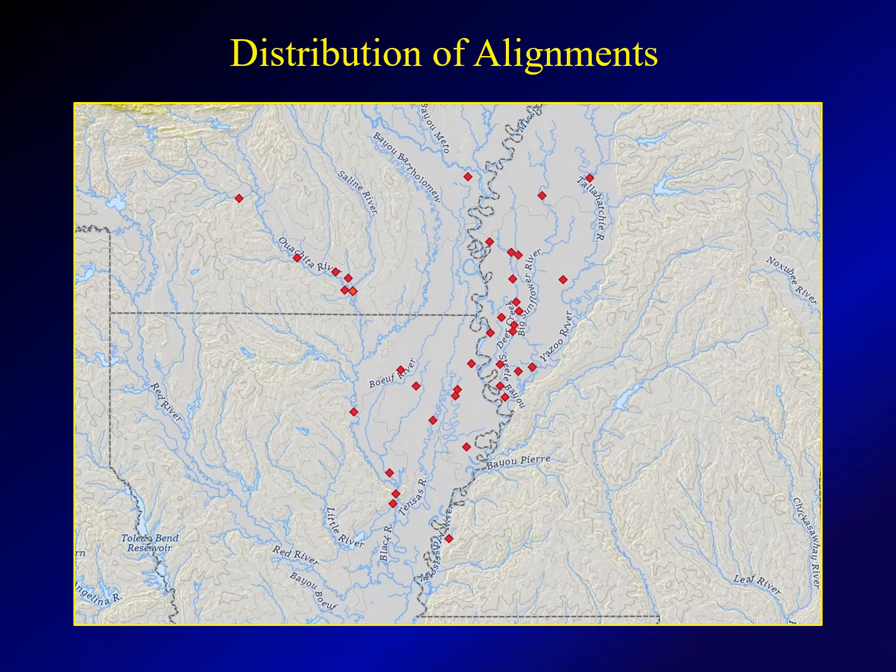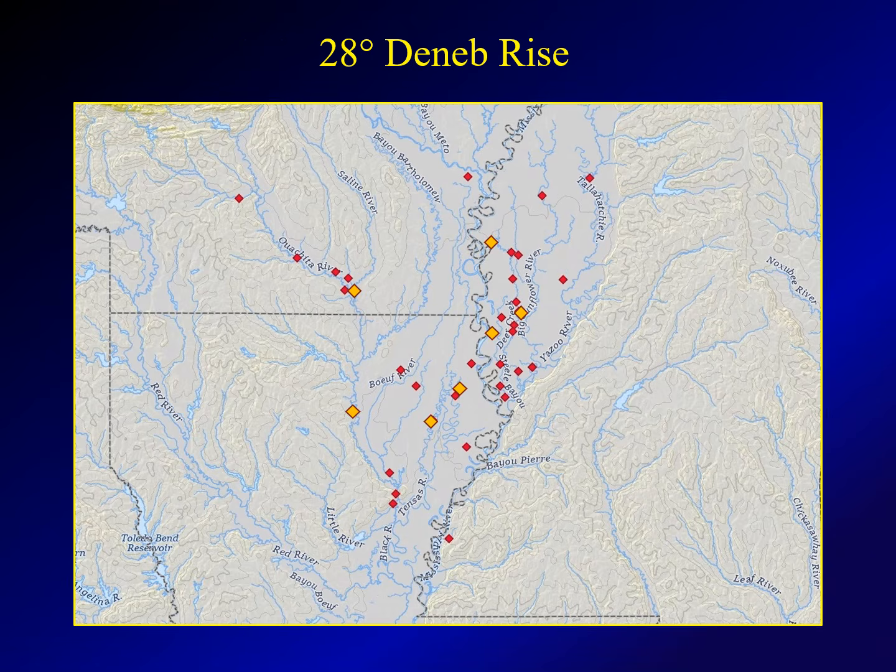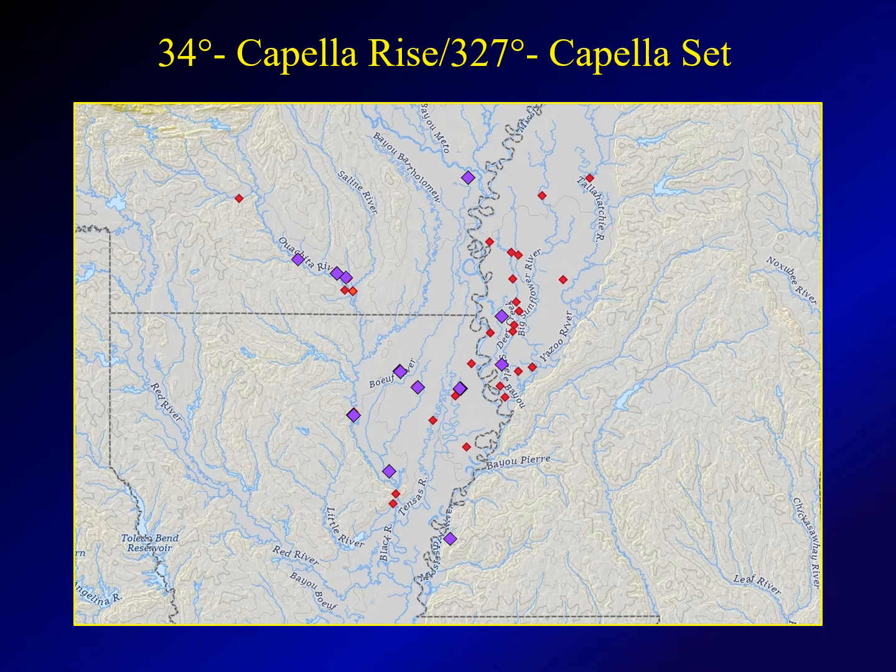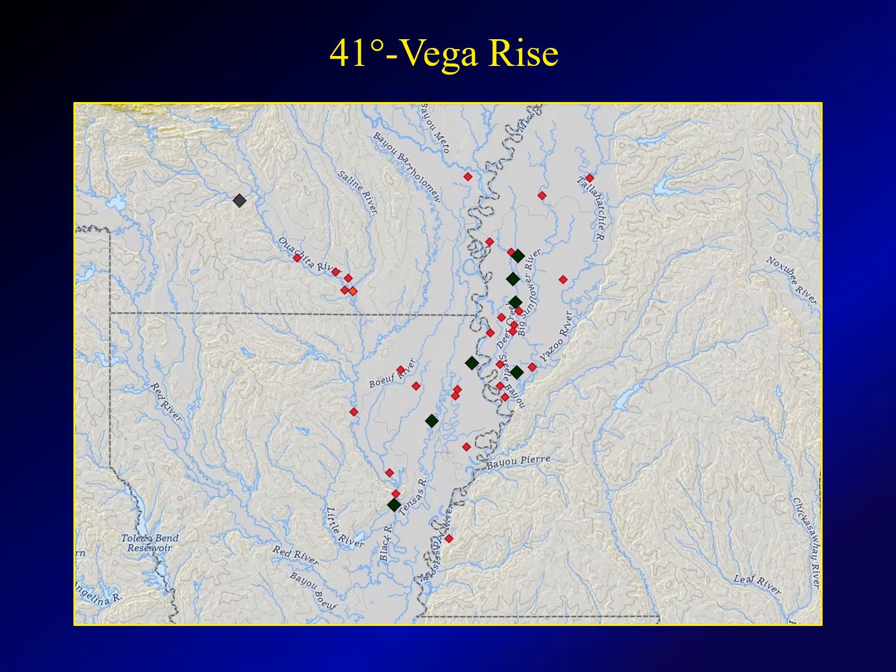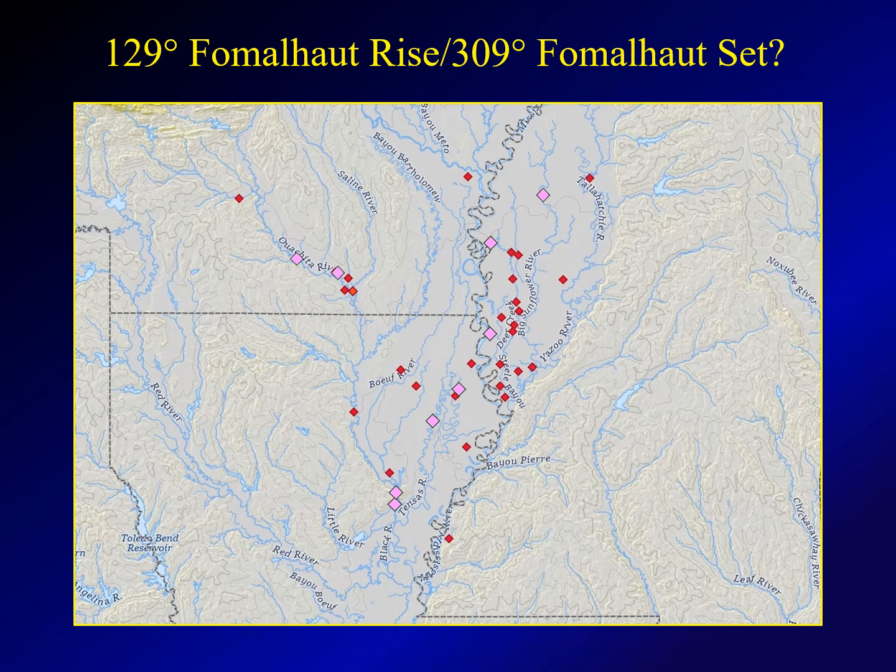The distribution of these alignments appears to be pretty evenly scattered across the whole area. The solstices, there are actually very few, but they're scattered fairly evenly geographically. The same thing we see with the rise of Deneb, the rise or setting of Capella, the rise of Vega, Antares, a few spots. Betelgeuse, again, a few spots. Fomalhaut, about 9 locations, as I recall.